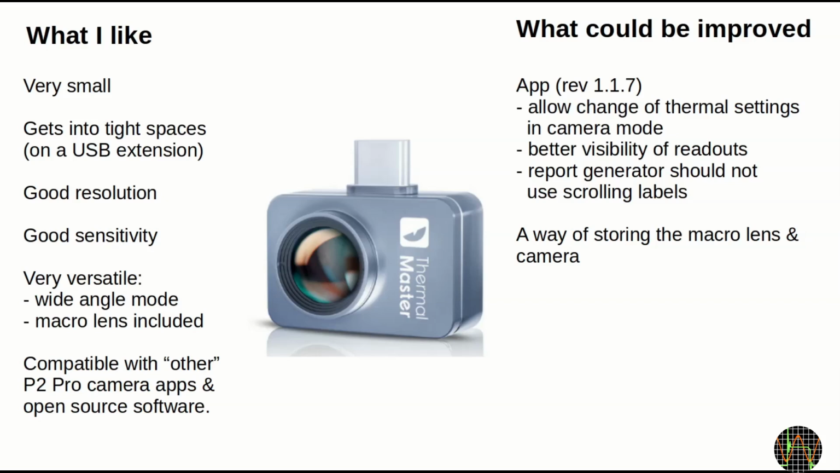The readability of measurements inside the image could be improved, especially if more colorful themes are selected. And the cut-off scrolling labels don't look very professional in the report generator. All these should be fairly easy to fix with an app update, and in the past Thermal Master has been quick in responding to app improvement suggestions.